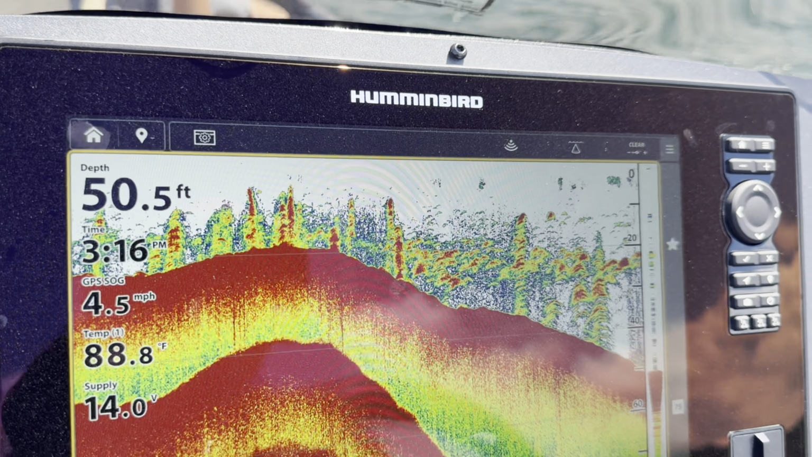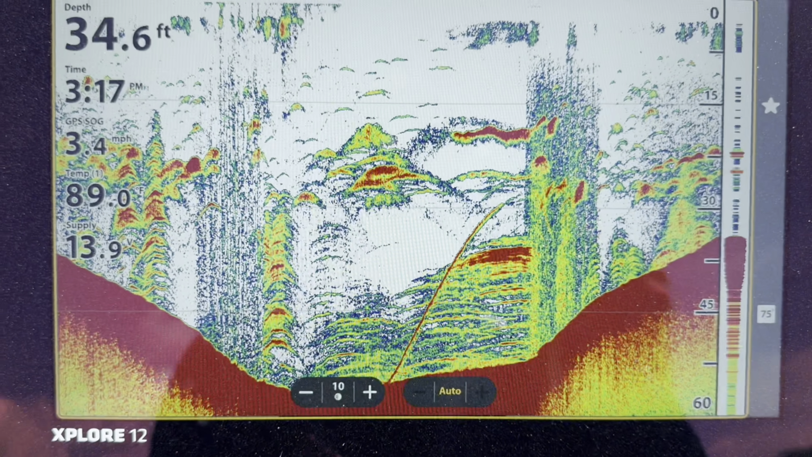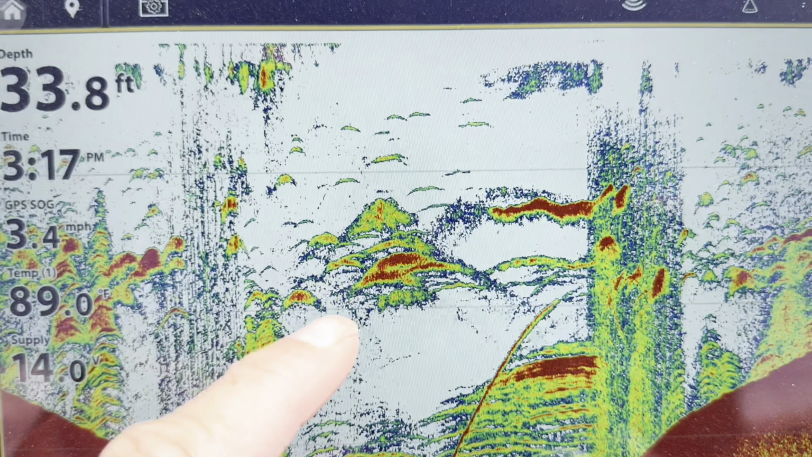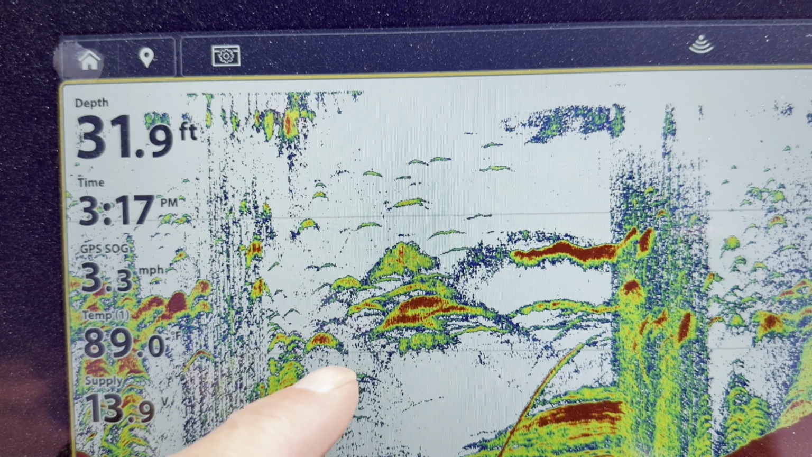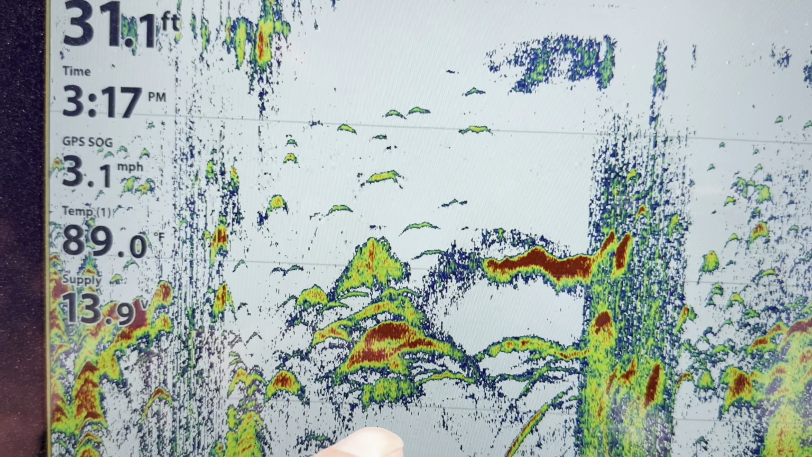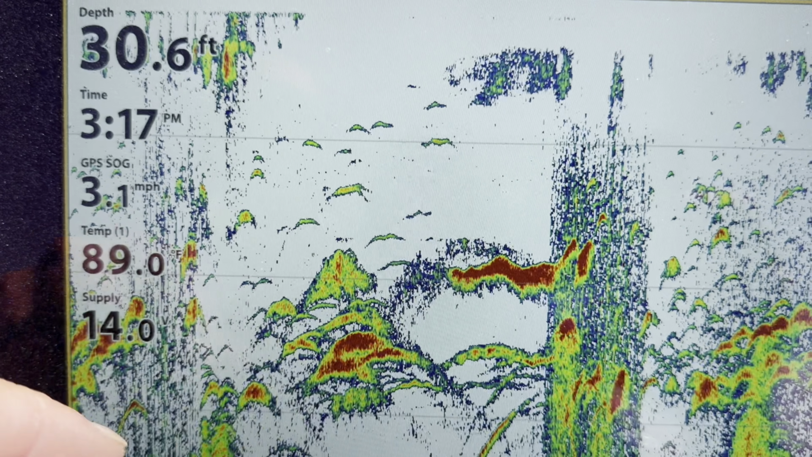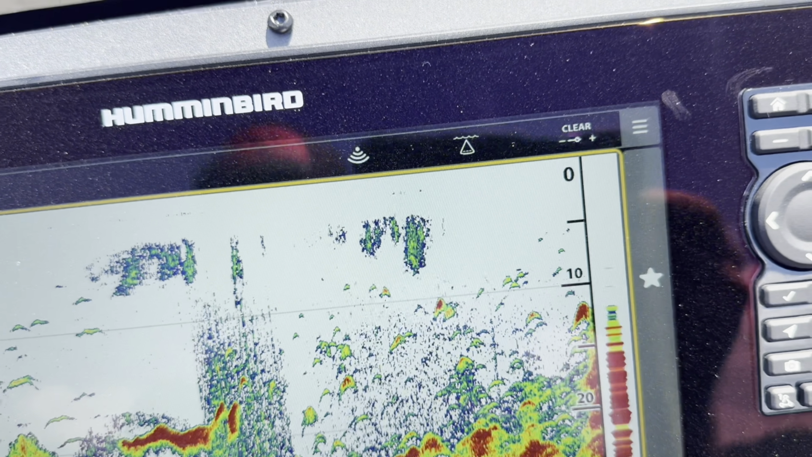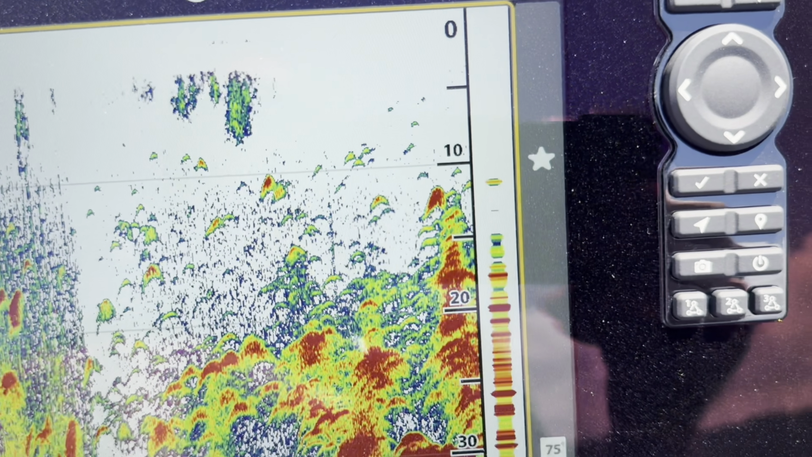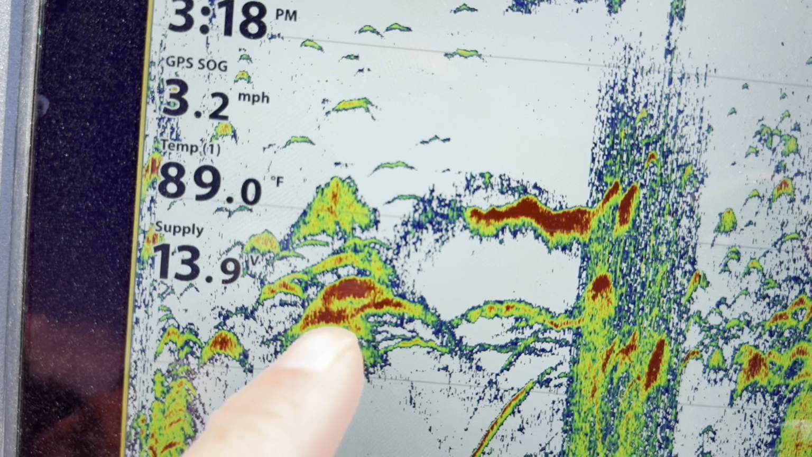But I don't see much bait fish here. Let's go to a different spot and see if I can see. Okay guys, here's what some shad look like right here. Here's a good example. Notice these shad balls right out here. They're just suspended out in the open. That's what a shad ball looks like. It just looks like a ball of shad stacked up vertical there. That probably is right there too. These blobs here sometimes are hard to decipher. Those are probably trees, but that is exactly what shad look like right there.